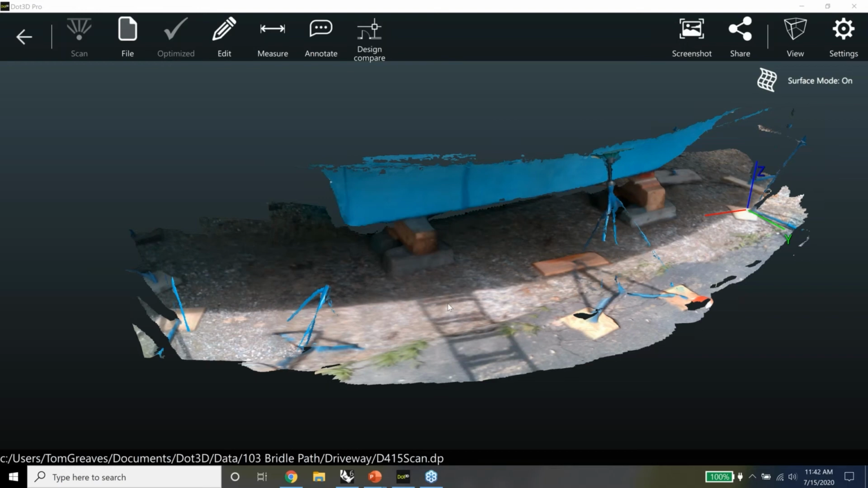This is a question for me, asking, I'd mentioned that you can optimize on the tablet or off device, why would you pick one or the other? So with a small scan like the one I just did, it's really easy to do right on the tablet. Obviously we saw that process live in probably 20 seconds.